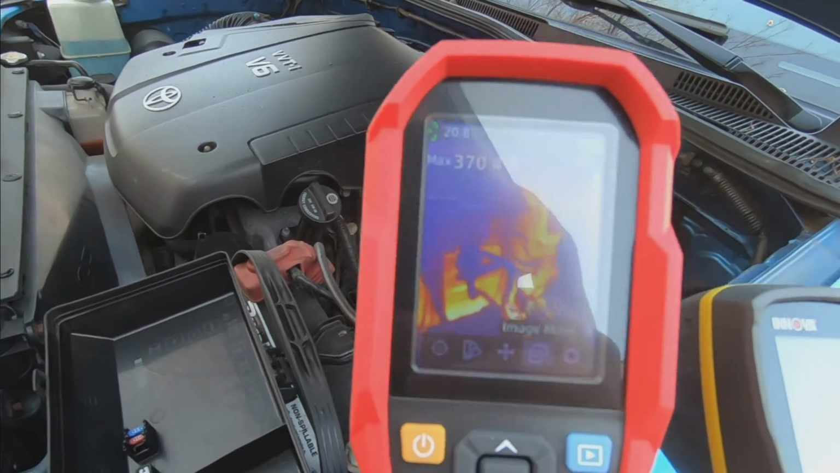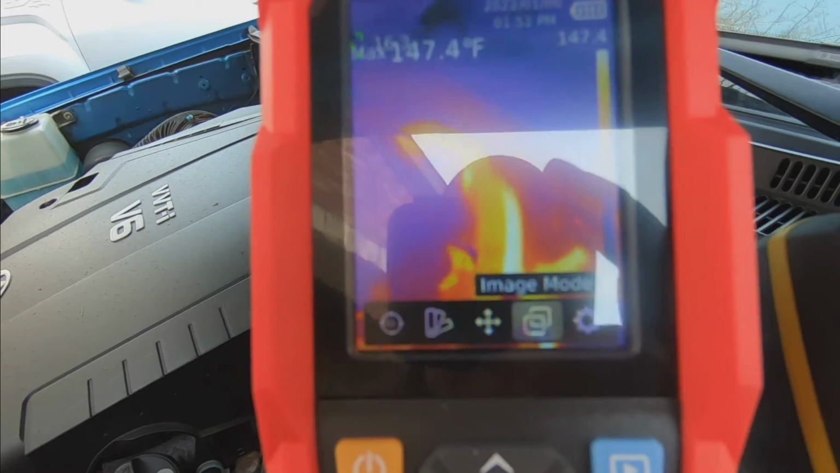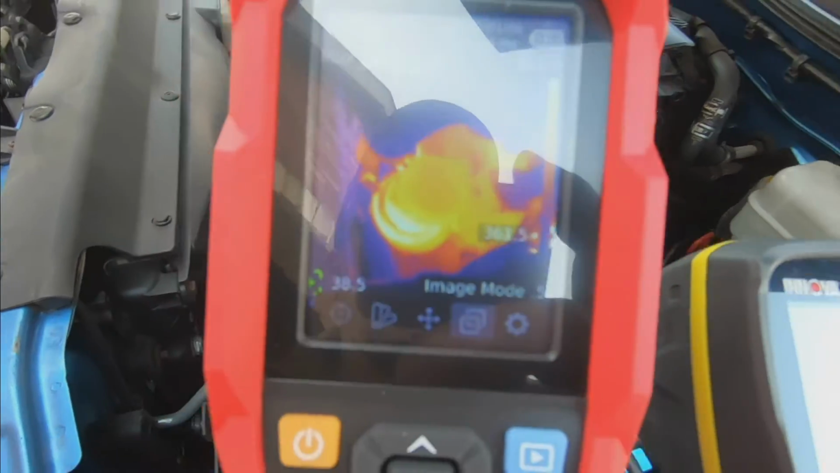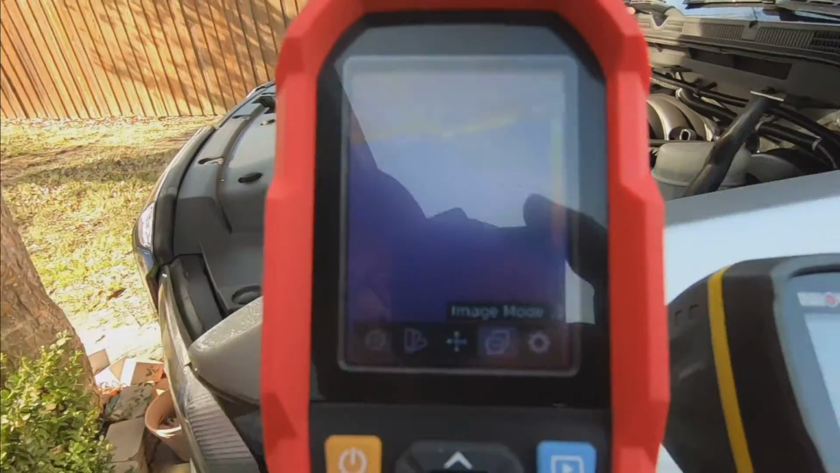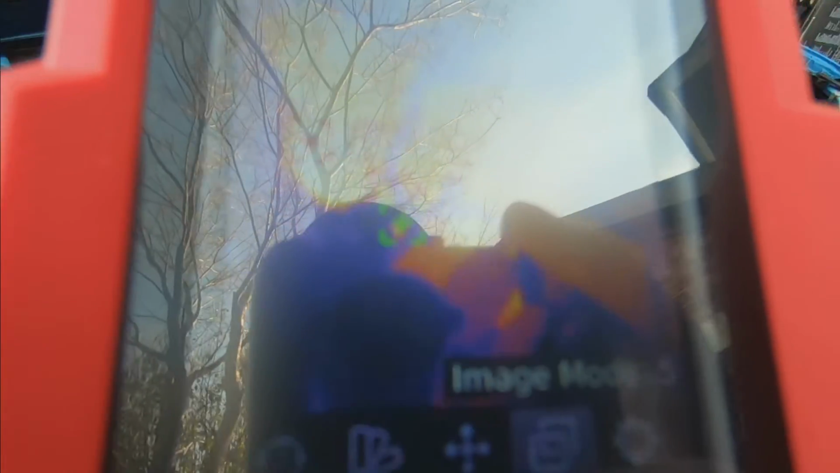Okay, we're back over here on the Tacoma. There's the exhaust on it, heater hoses, oil filter. So see if the thermostat's opened up on the Chevy or the GMC. There it goes, just opened up. Look how quick that picked that up. Anyway, just to give you an idea, if you want a good thermal imager, I have been extremely happy with this one.